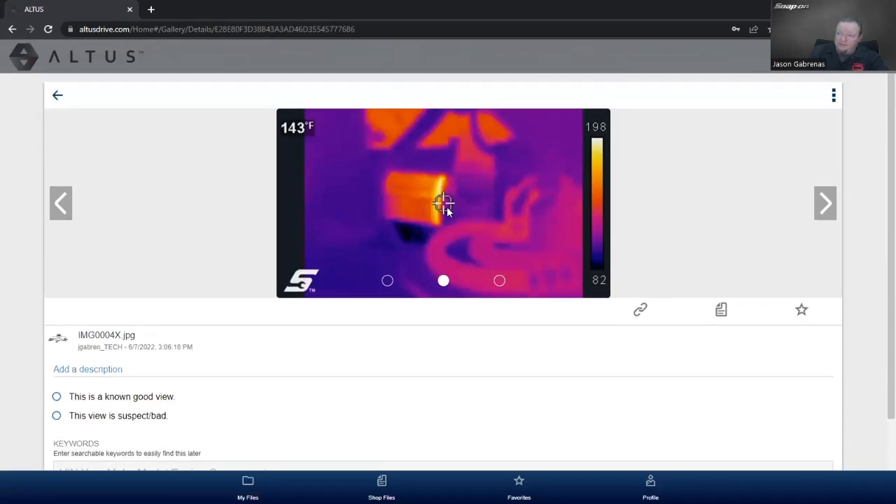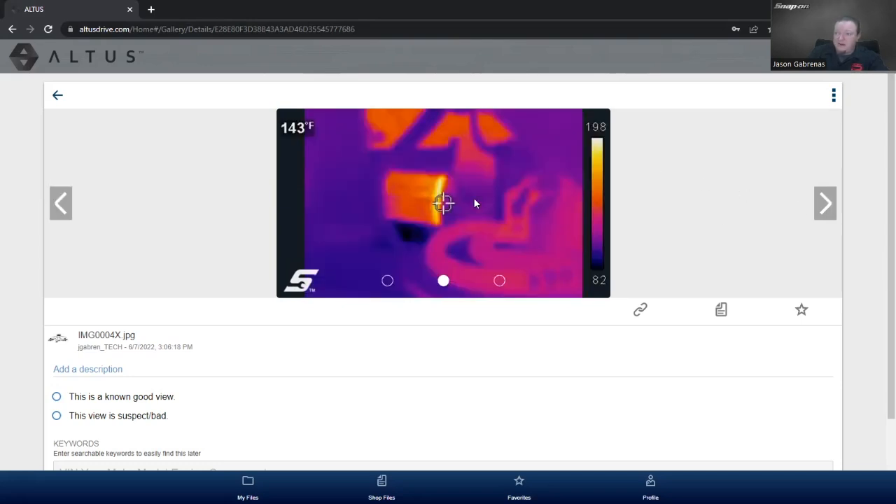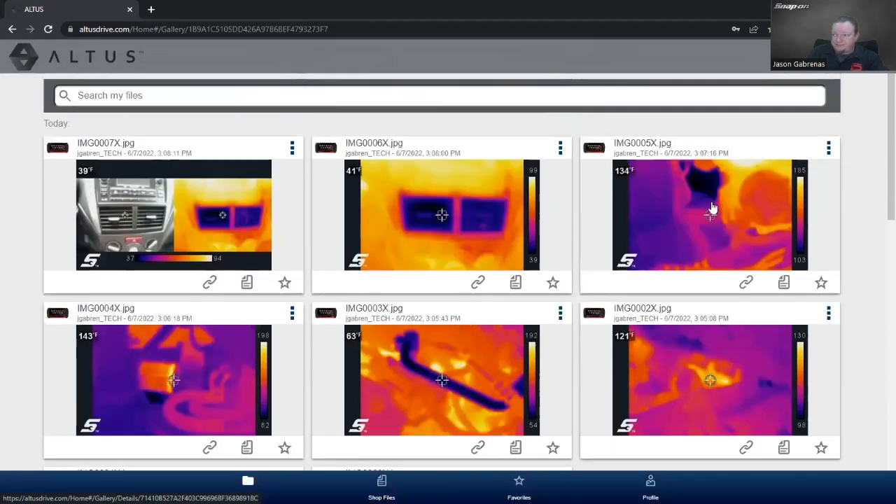Here's one on the cat. So this is kind of centered a little bit on, there's a heat shield right there. So we go to the left, we can see there's a little heat shield on the front of the cat. Keep that boot from getting burnt. And then the cat itself is right there. That's just some sunlight from the outside. You can see it gets fairly warm, 198 degrees there, kind of on the right after the shield. But the shield itself, probably 80, 90 degrees, ambient temperature, wasn't too bad. And let's see, so that was that one.